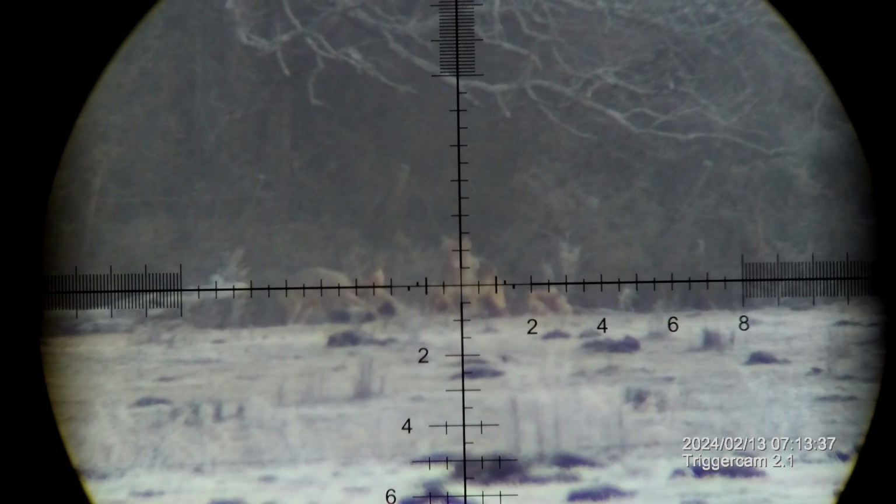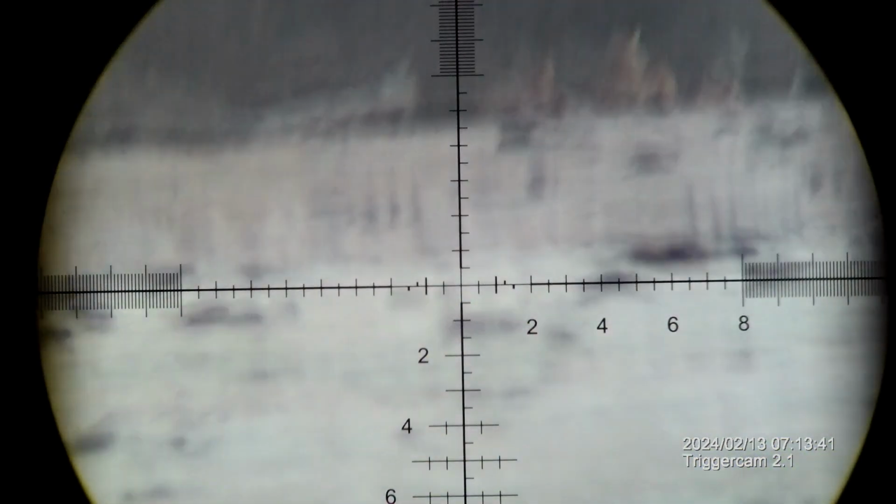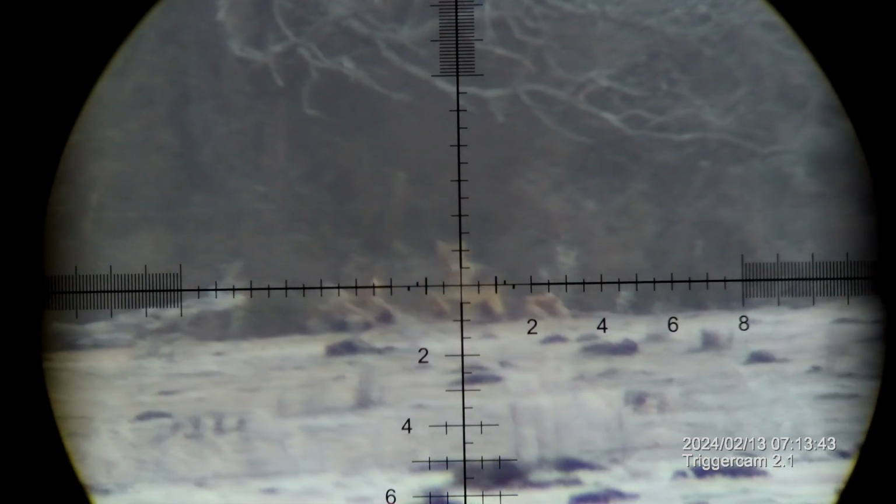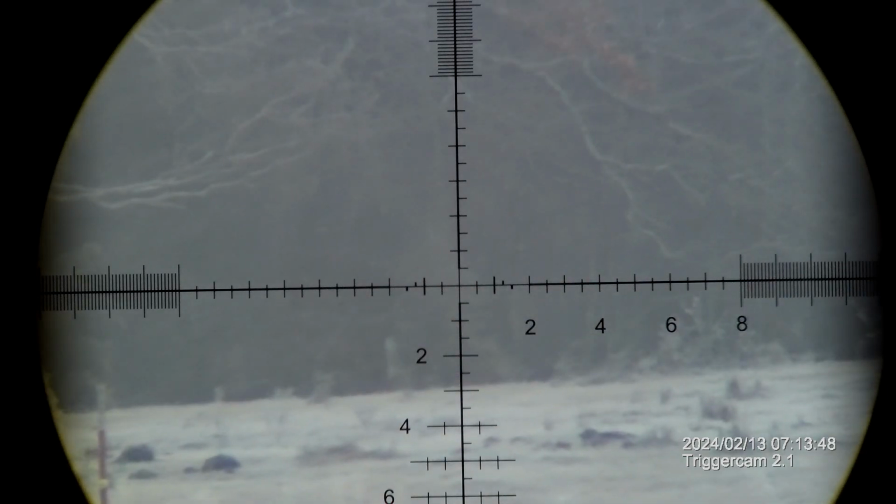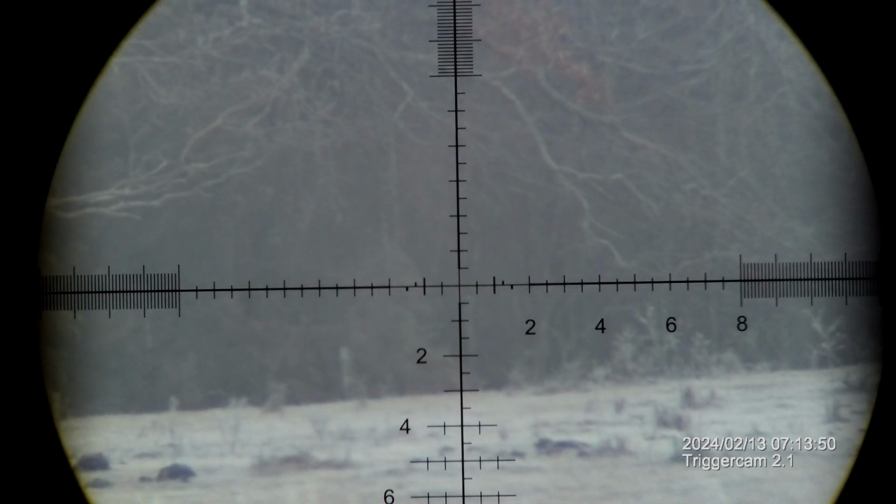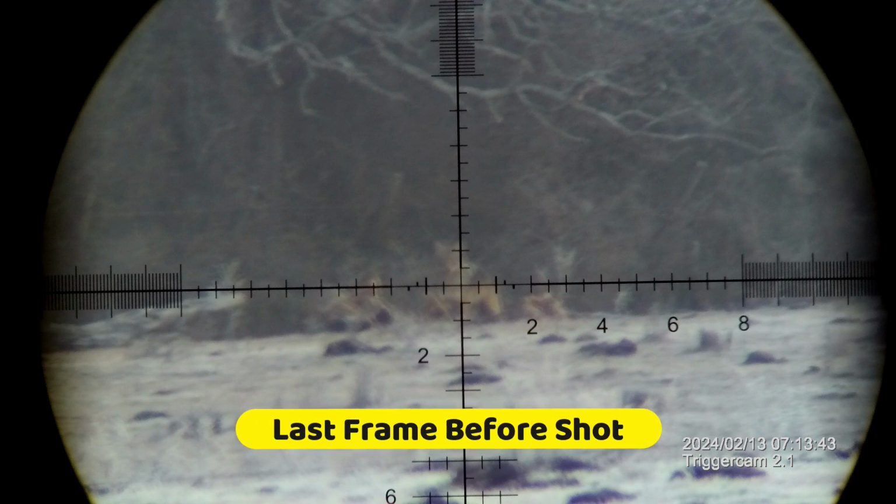So I'm going to get this magazine loaded in the rifle, get a round chambered here in just a second, and let's see how I did. And that reaction had me confused, so I gathered myself up, walked back inside, trying to figure out what's going on, and then I decided I was going to go ahead and see what the video showed.